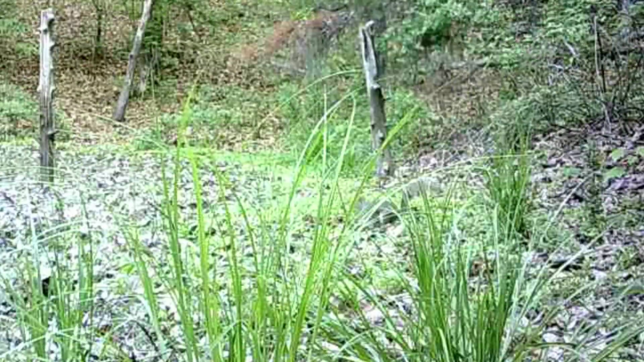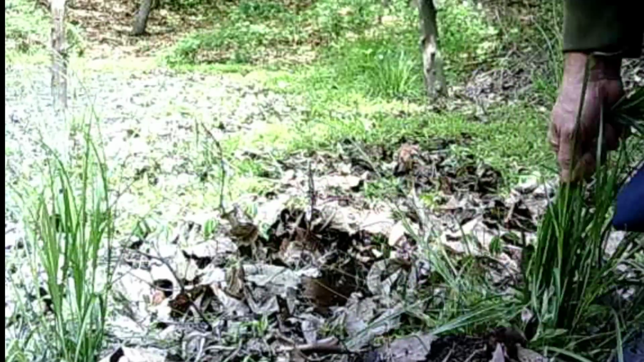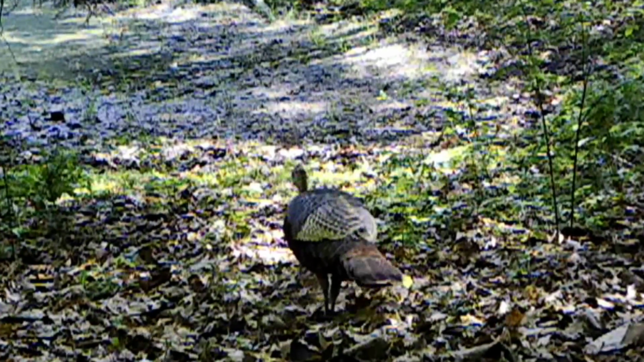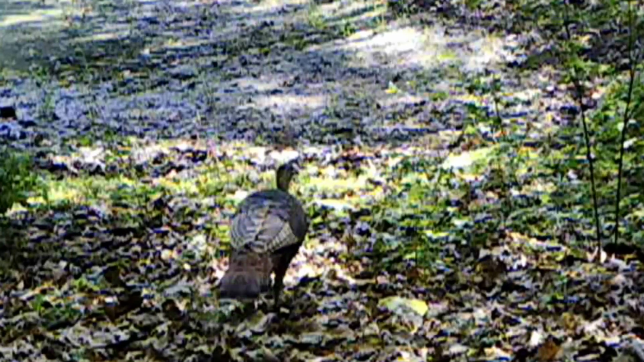And back at the pond, a squirrel enjoying the pond himself. He better watch out for them hawks. Now, you'll see I'm pulling up the weeds here. I have to pull them. I need to bring something to cut them. You'll see why here when it gets dark. But anyway, the old turkeys, they come and go to this pond.